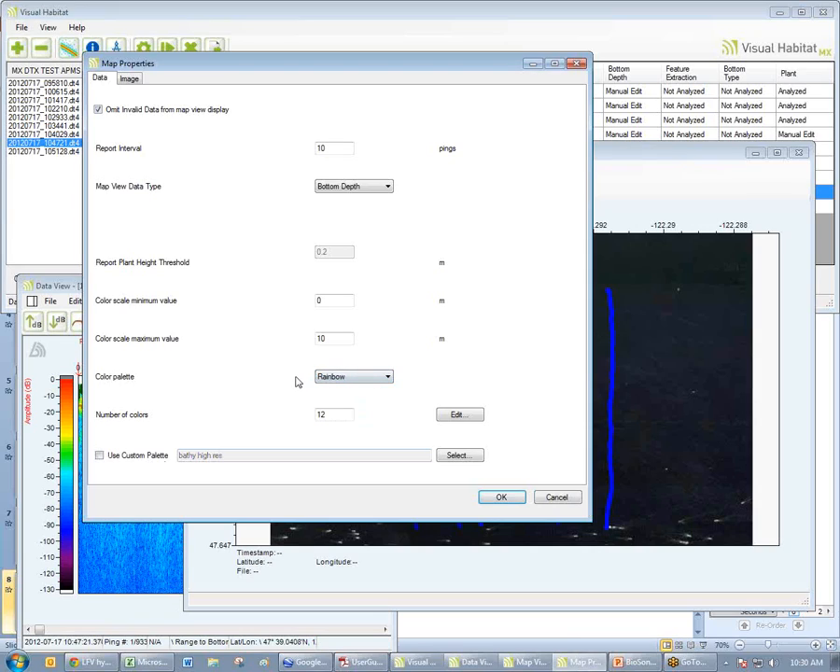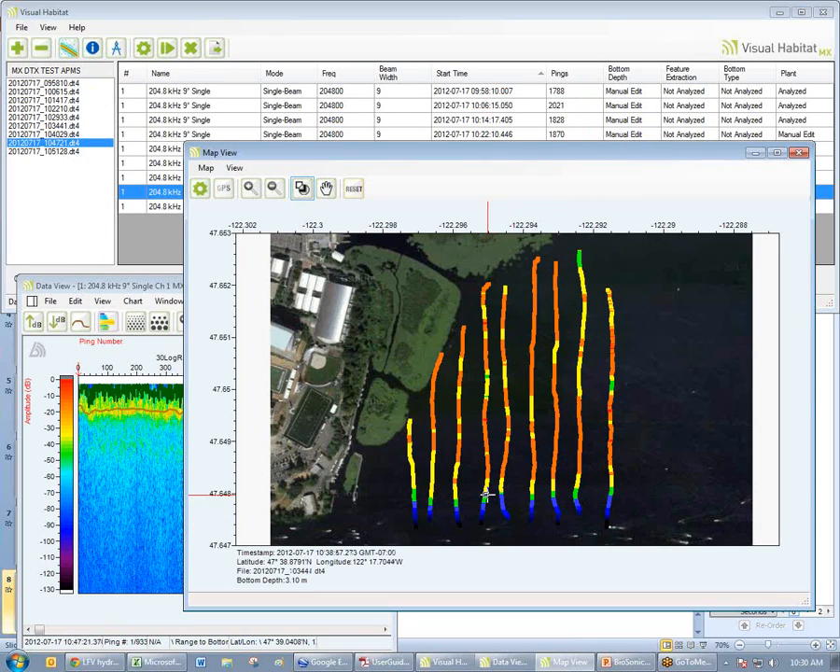So this mapping system is infinitely adjustable. You can choose whatever interval you want and whatever colors you want to make your map of your transects. So in this case, I'm going to use my custom palette. It's called Bathymetry High Res. And I will say OK.